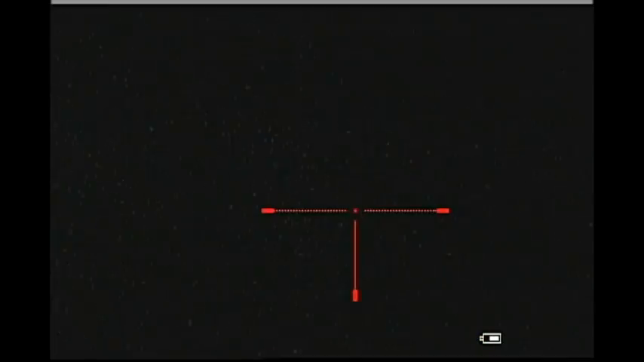I have focused the scope the best that I can. The scope is a little bit critical on focus, but I could still take this shot, and this is with ambient light. Okay, it's getting darker. There's less ambient light from the sky, but there's still some. I can still see some stars, but it is darker. I can't see the coyote. I can't make it out through the scope.